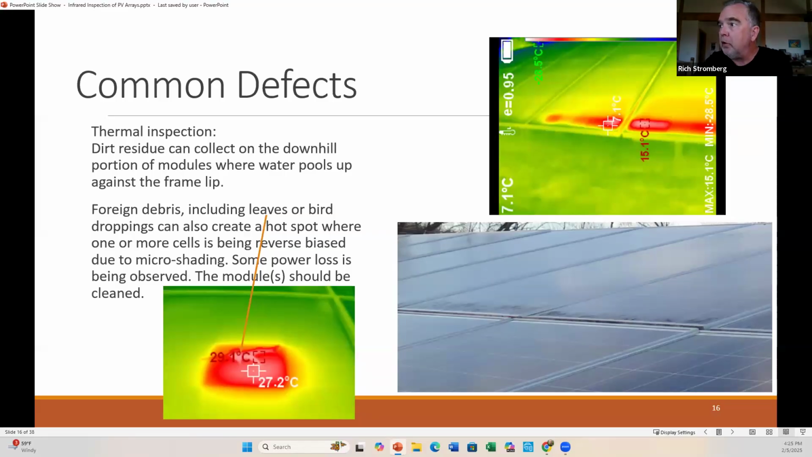So here's something else that you'll see. This is actually on this, you can either see dirt, debris. This particular site has pollen that's collected on the downhill side of the module.